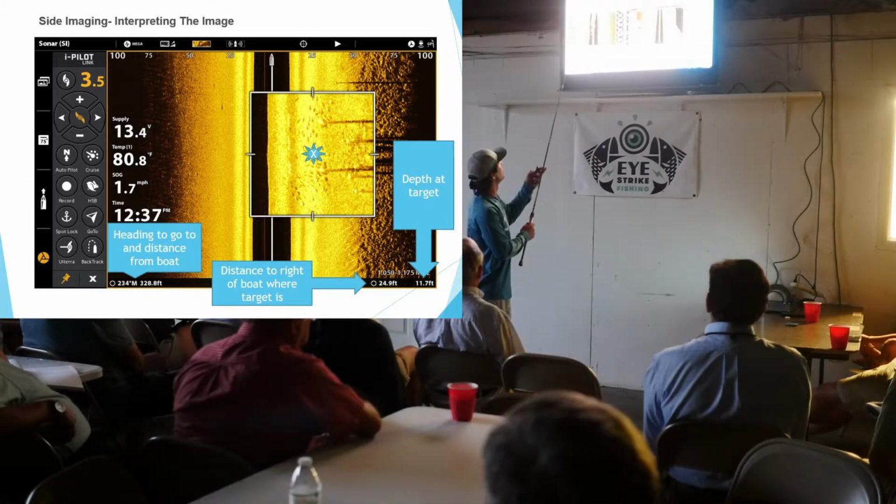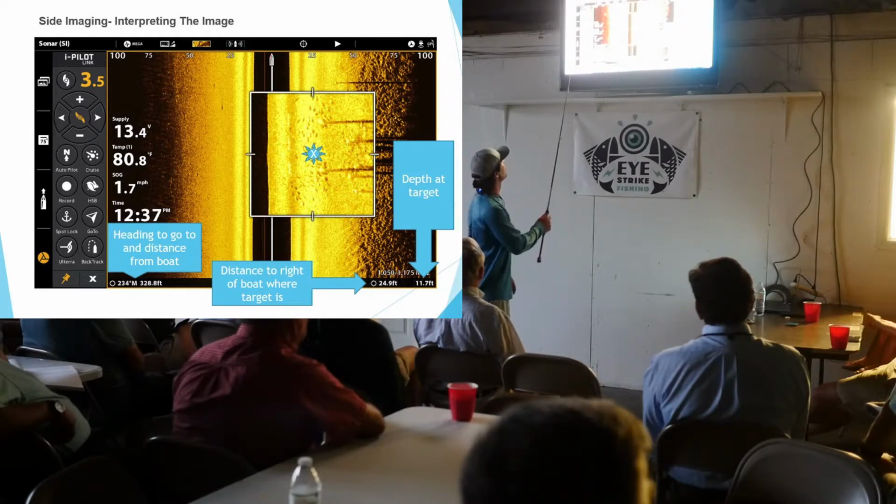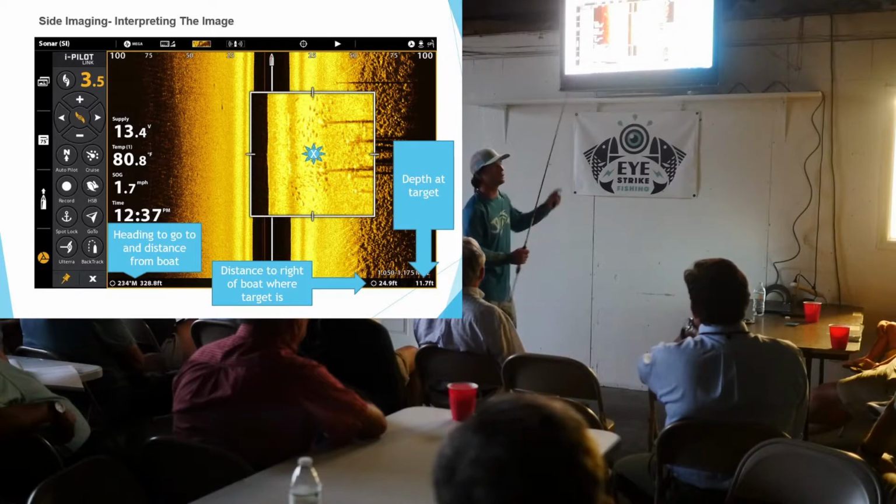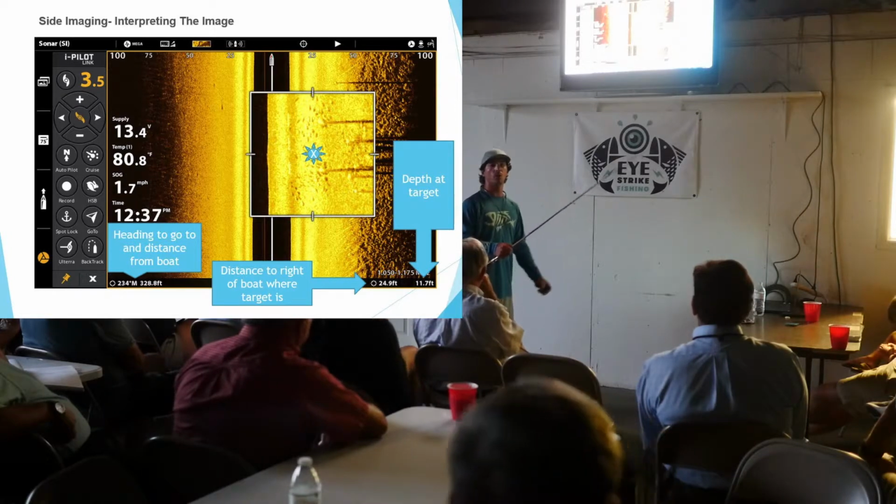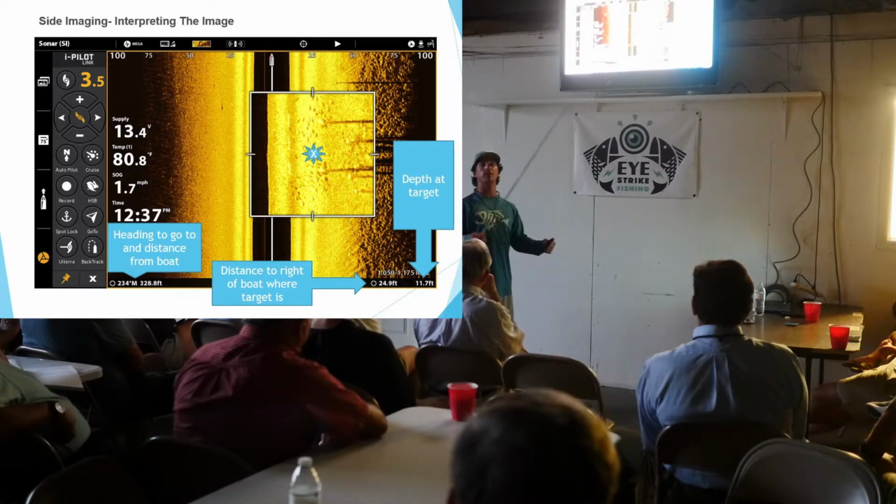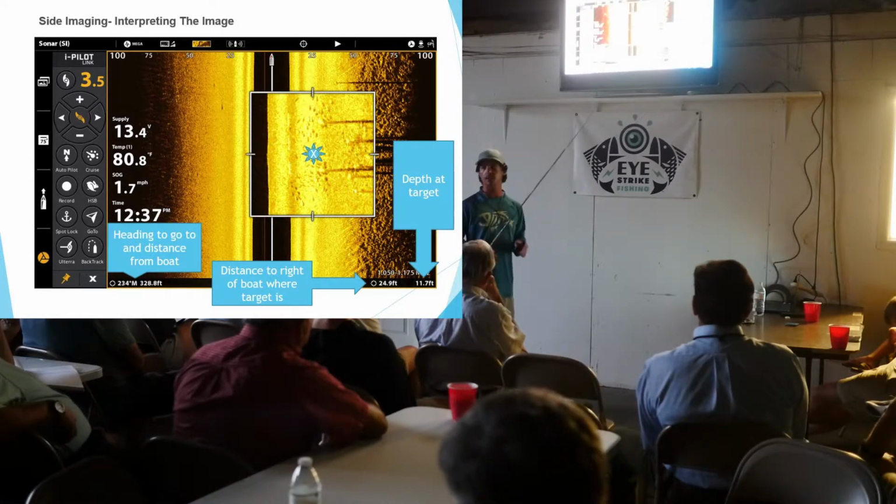So yes, I do use my trolling motor when I'm finding fish. Here is an example, I had it on a 3.5 setting. What I'll do is just kind of bump it in and out. You want to keep a steady speed. Don't be going 2 miles an hour and then speed up to 4 and then back down to 3, because that's going to distort your image a little bit. Try to keep a good, consistent heading.